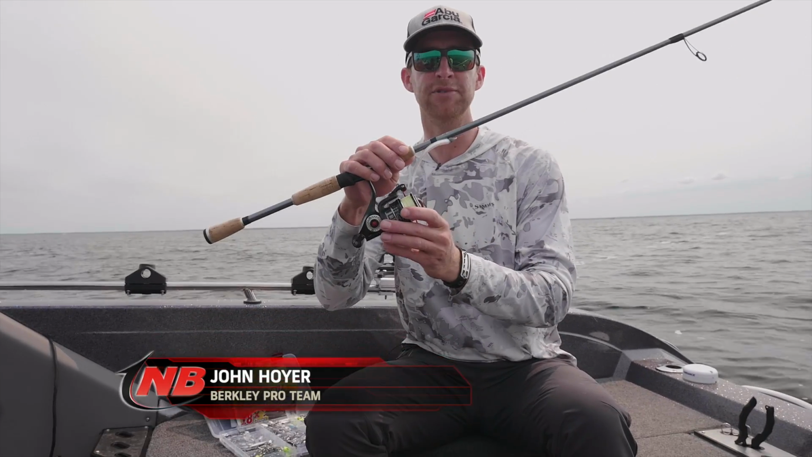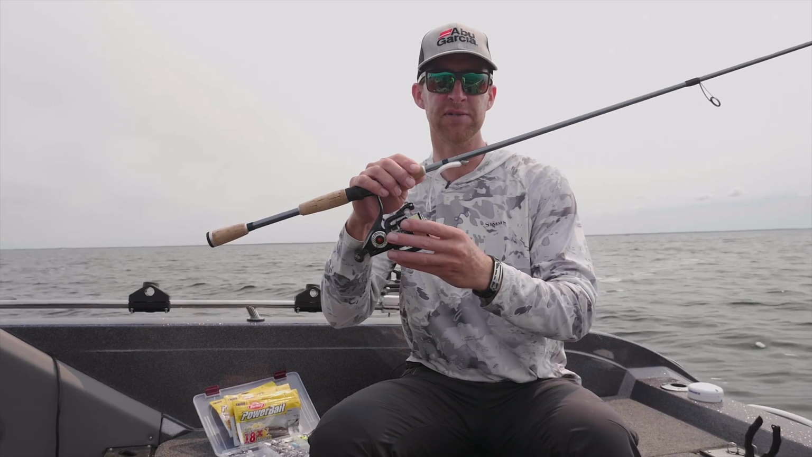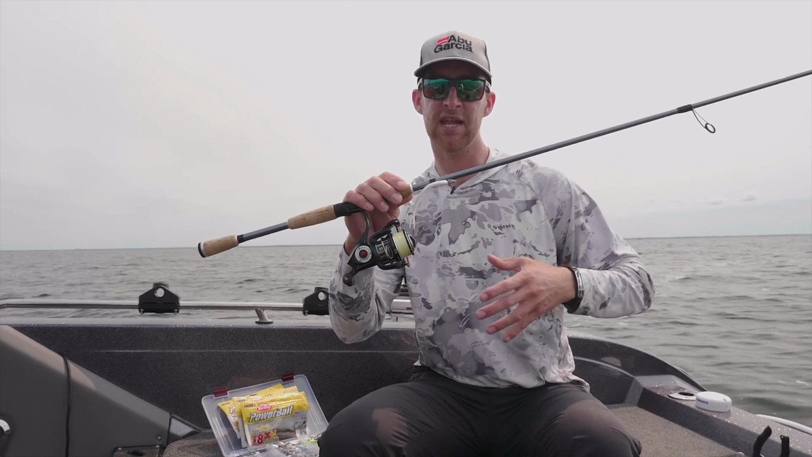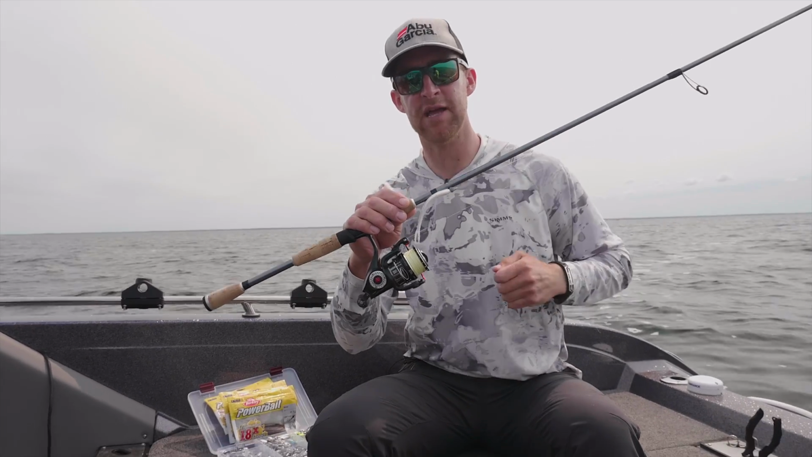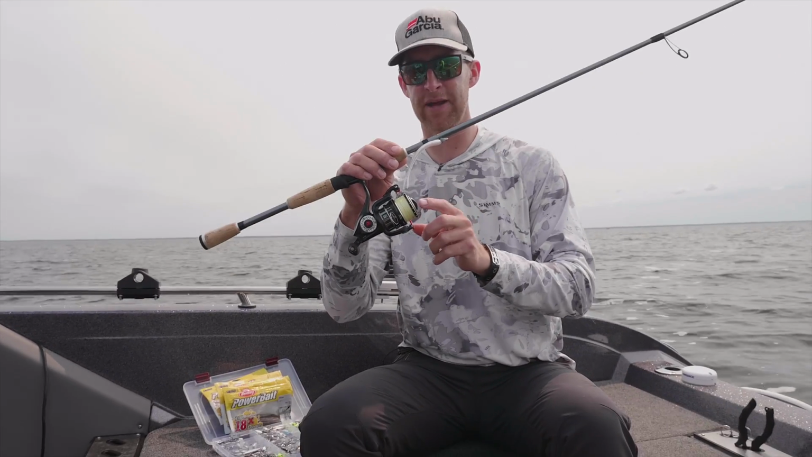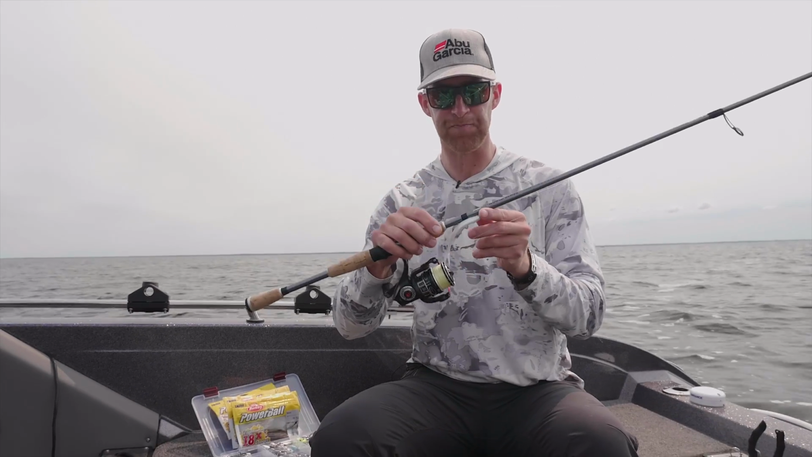With the reel, it's a MGX 30, bigger spool size than something I'd use for vertical jigging. And again, that's for these long casts. When I set the hook, I want to be able to reel down fast and pick up line. That's why I like the bigger size spool of the MGX 30.